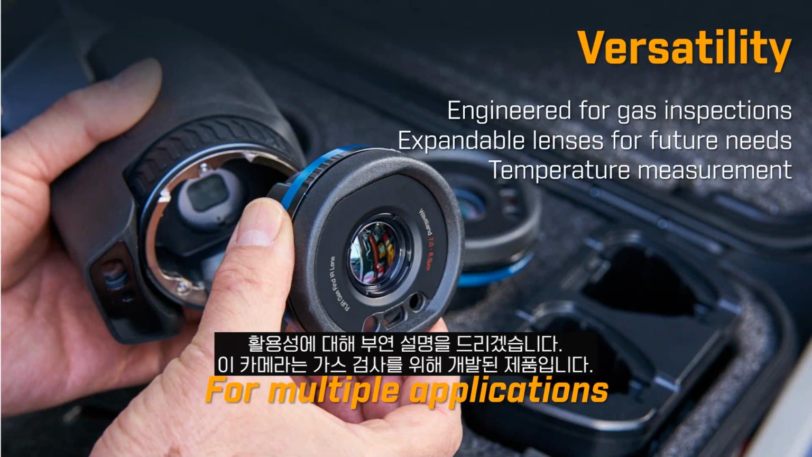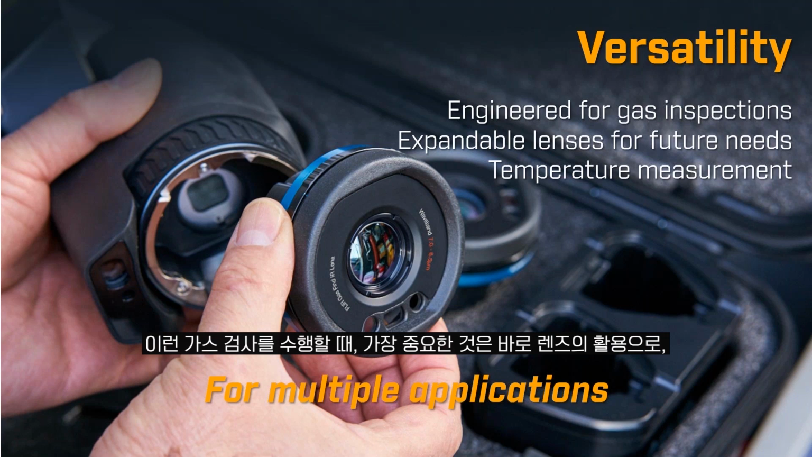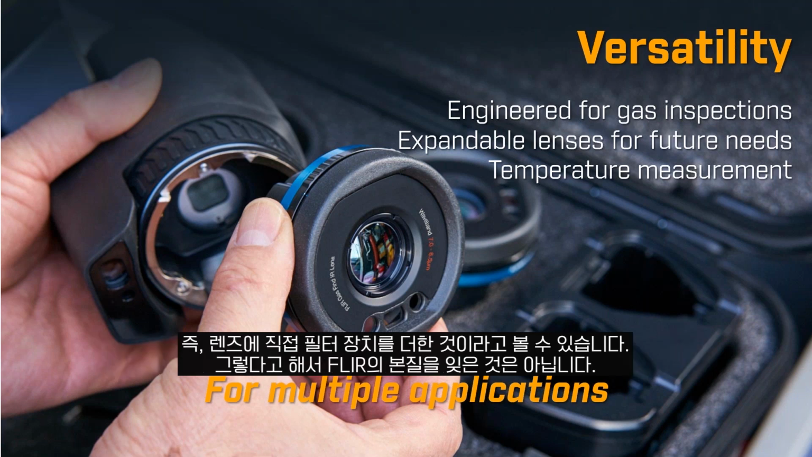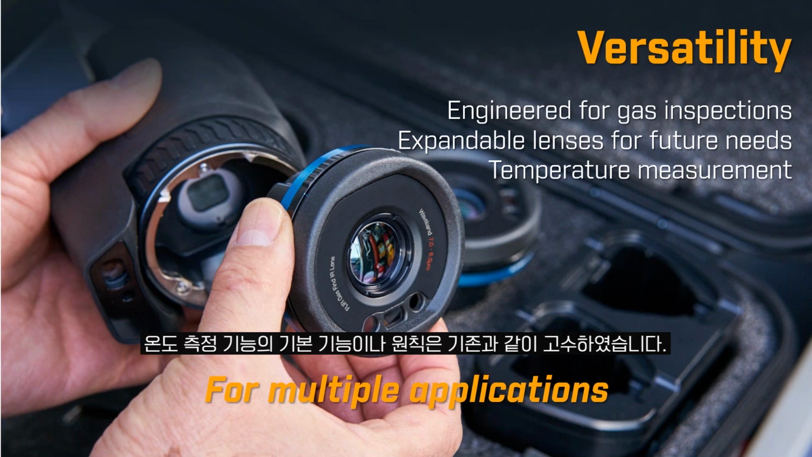To elaborate a little bit, when I say versatility, this camera is designed and engineered specifically for gas inspection. But with that, the special sauce in the camera are the lenses. What we've been able to do is combine some unique algorithms in the camera with the filtering on a lens. It's very similar to what was happening in the 1990s with the Inframetrics camera, where we added a filter in between the lens and the camera itself. We've actually added the filter mechanism within the lenses, but we've also stayed true to Flir. We've stayed true to our foundation, our principles of temperature measurement.